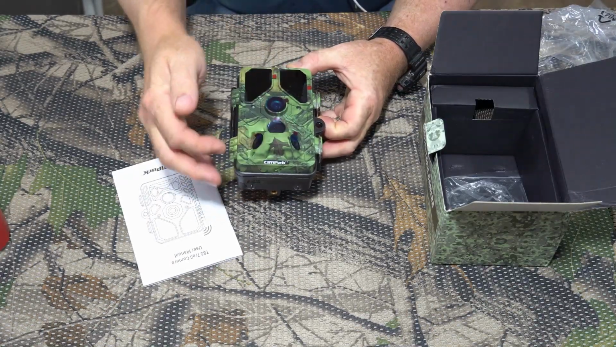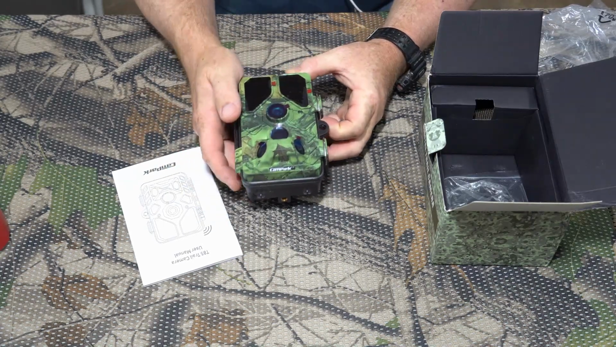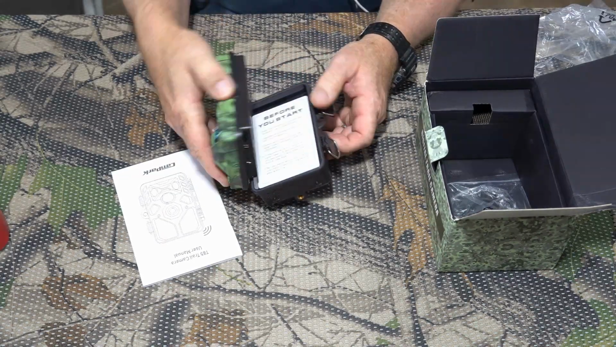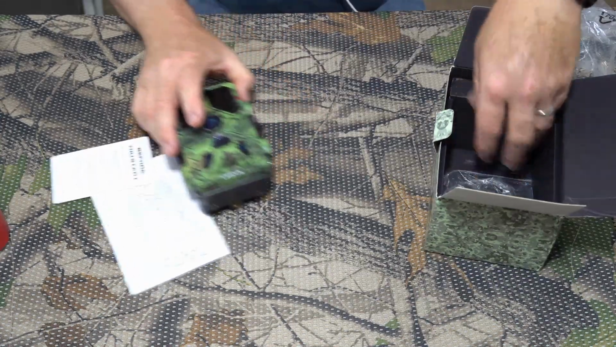That's very similar to the T45 design. Got the double or side sensors there, what I call the pre-sensors. It has some bigger latches on it than the T45. Double latches, opens up like that. Let's see what else they sent in the box here.